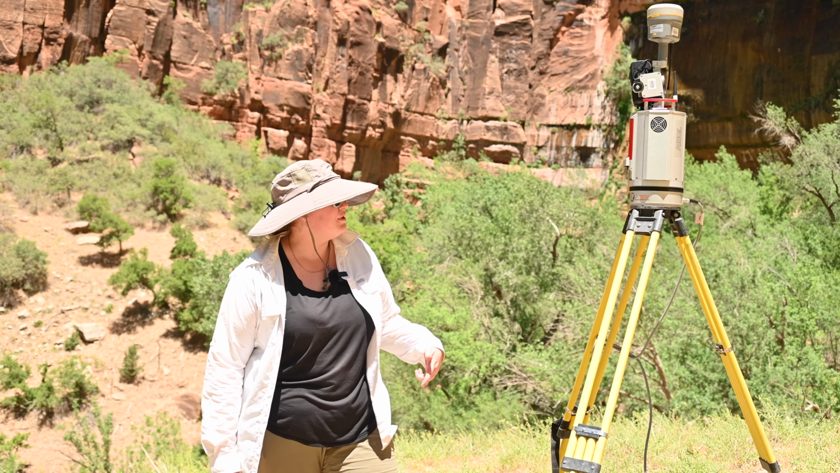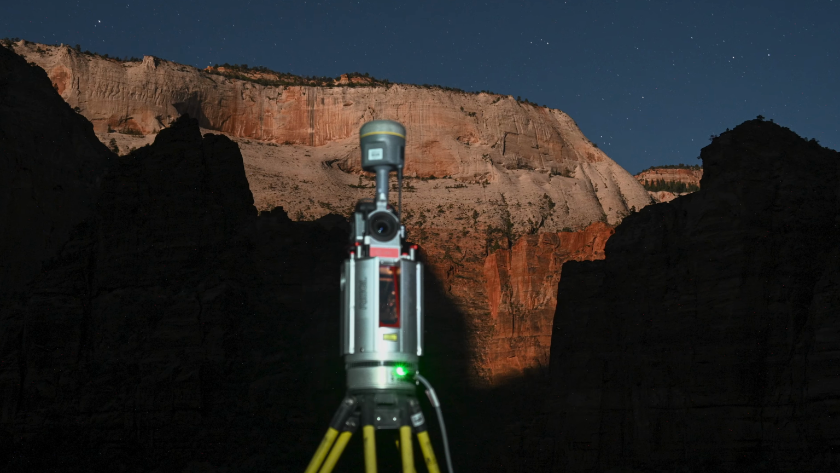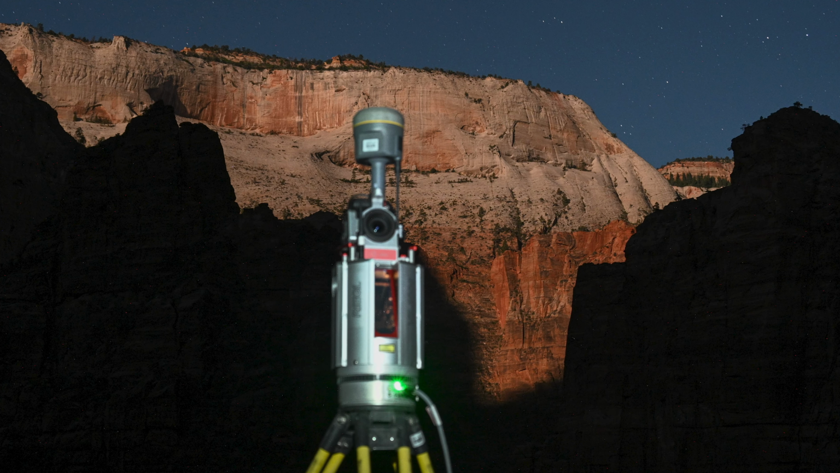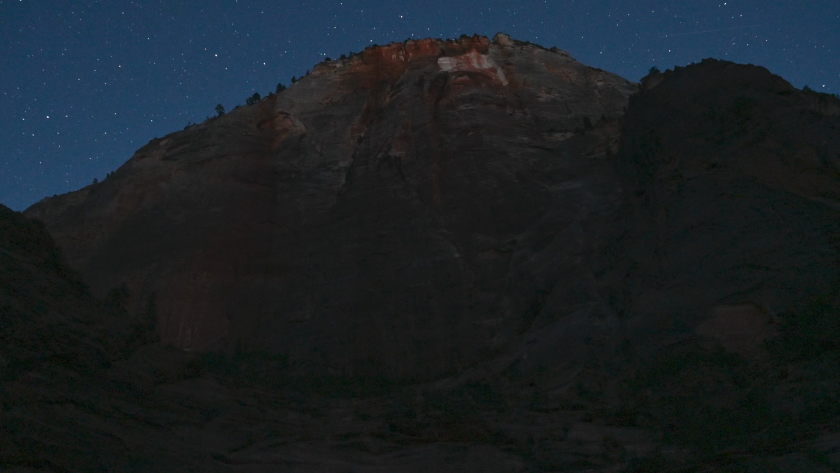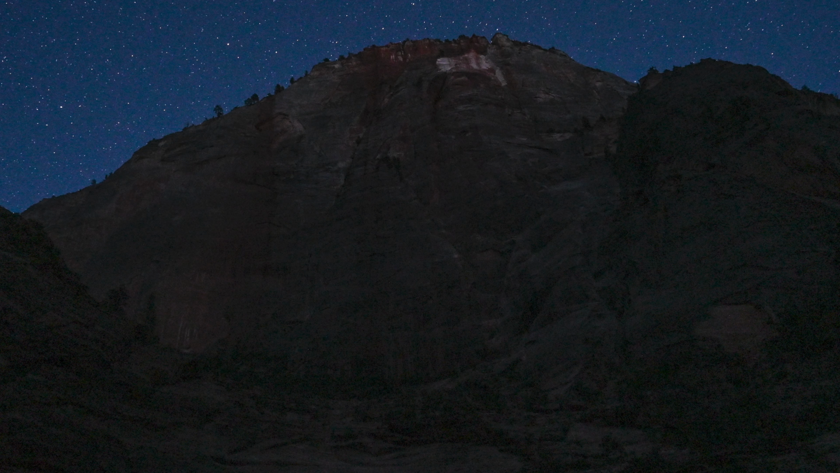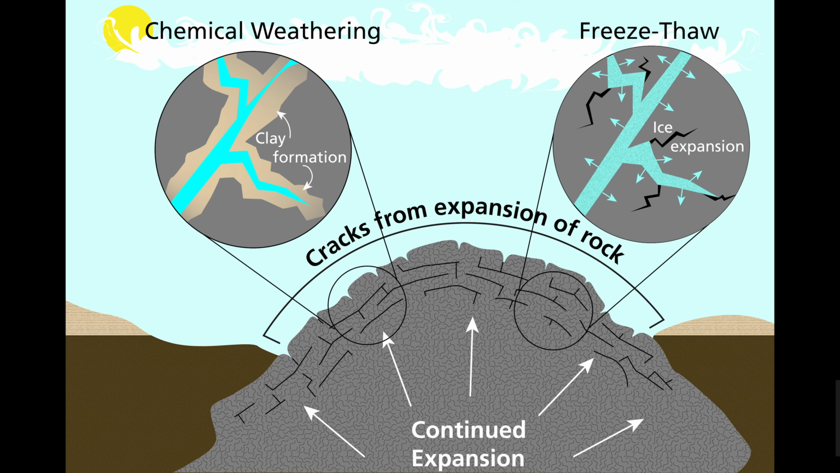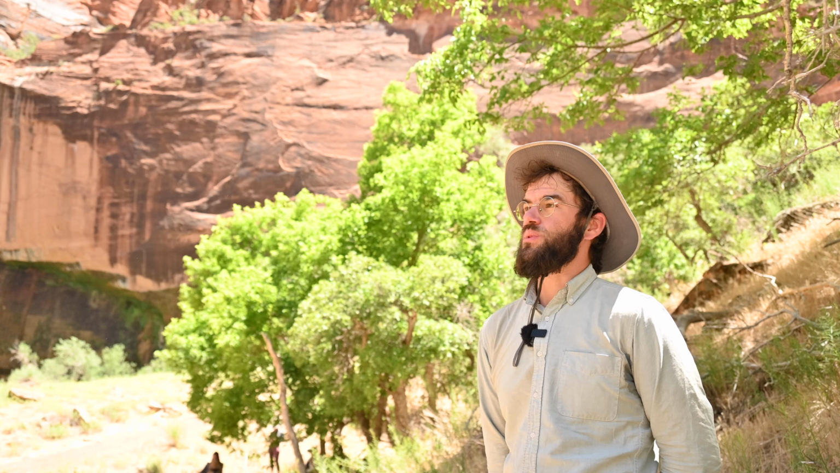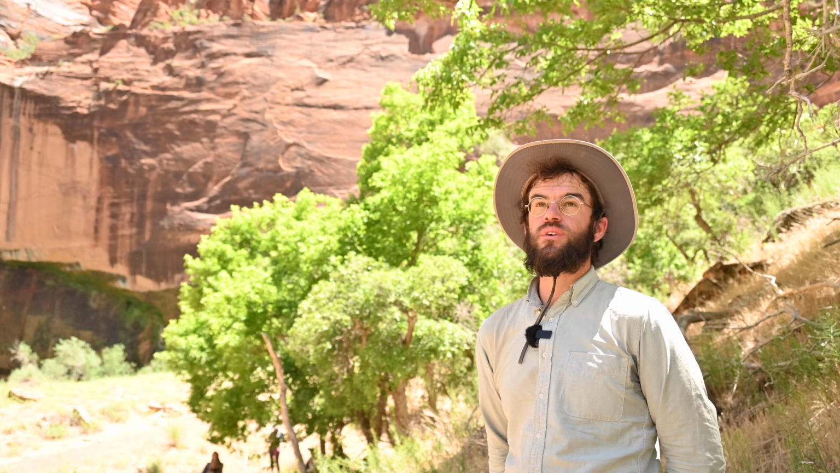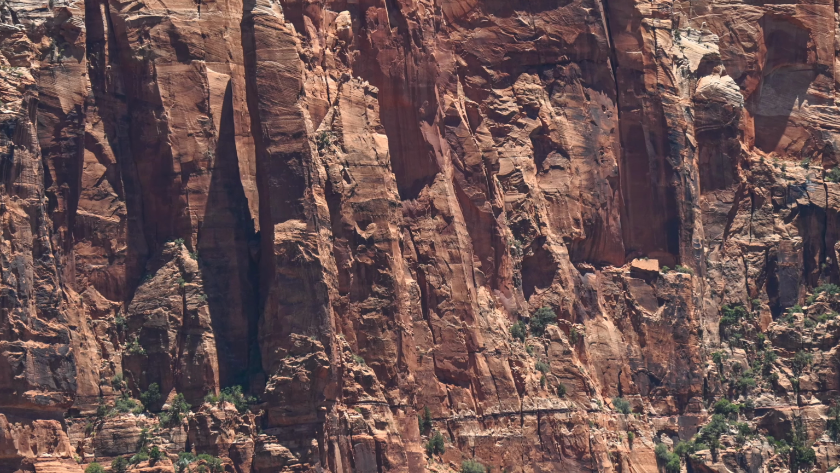We set this up yesterday afternoon, and we are leaving it in the exact same spot for a 24-hour period, taking a scan every hour to try to measure any motion that's happening on the rock face. Historically, a lot of rockfall has been attributed to things like the freeze-thaw cycle. There's been a growing recognition that many of these really large rockfall events occur when it's hot out, at the peak of the heat of the day.